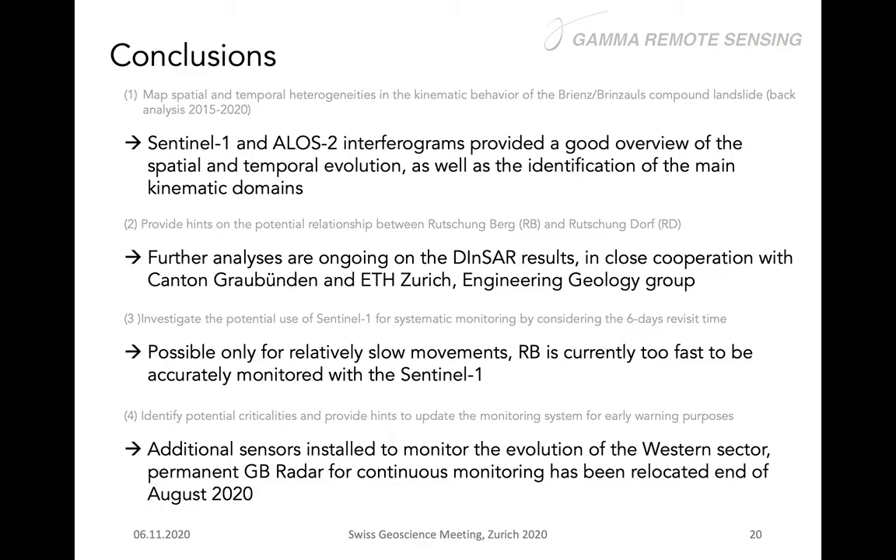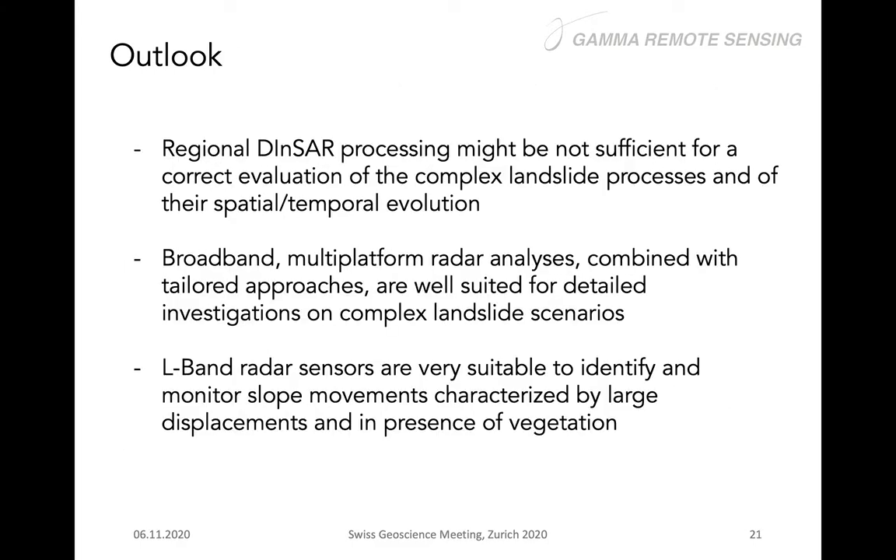And so considering the identification of potential criticalities, the measurements we have done from the other side of the Albula River, from the southern part, have shown that we now have a much better location for a radar to monitor all the kinematic domains. And in August 2020, the permanent radar to monitor this area was relocated, also based on the outcome of this study. A final outlook.